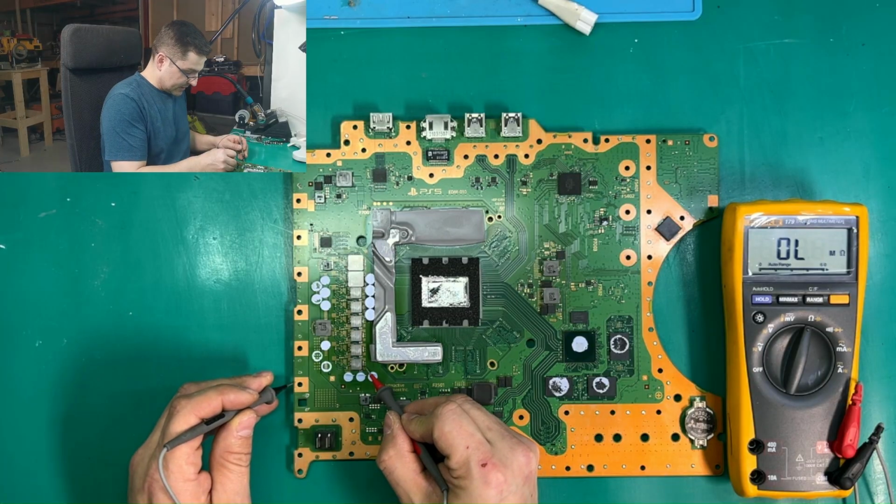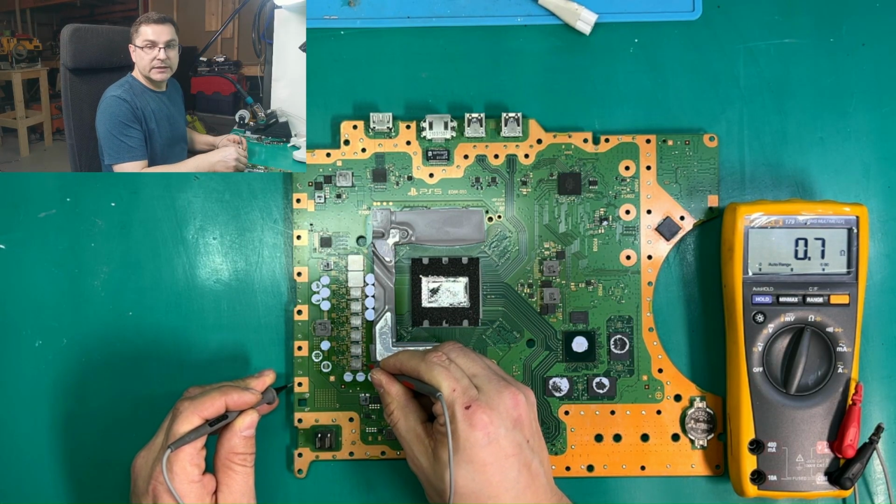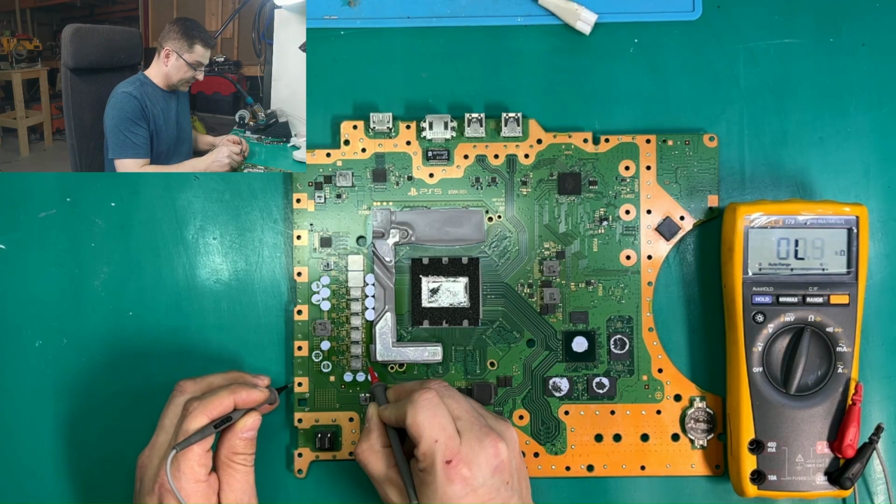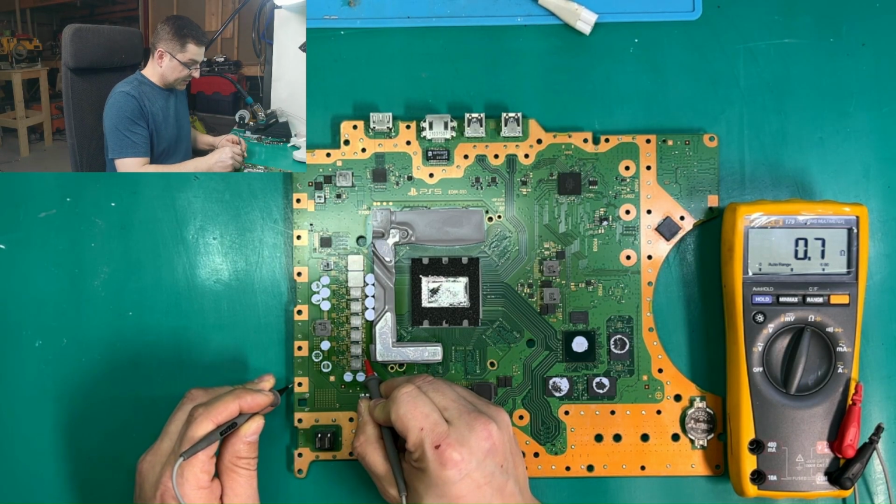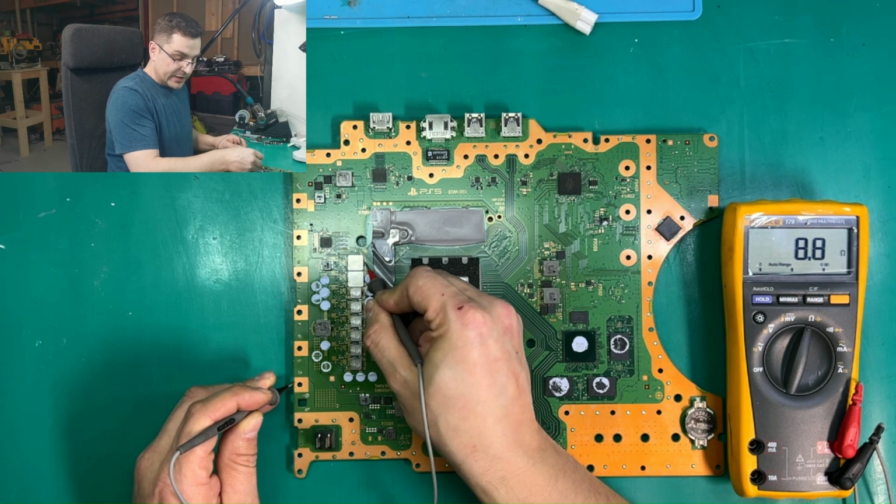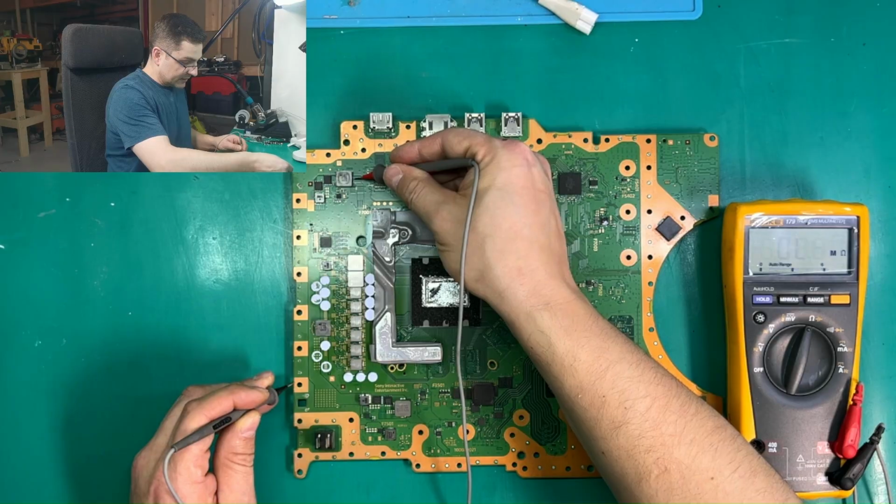Let's measure our APU. Because if our APU is dead, we probably can tell this repair will not succeed. We have 0.7, which is low but still acceptable. Okay, we move on here. 8 ohms.